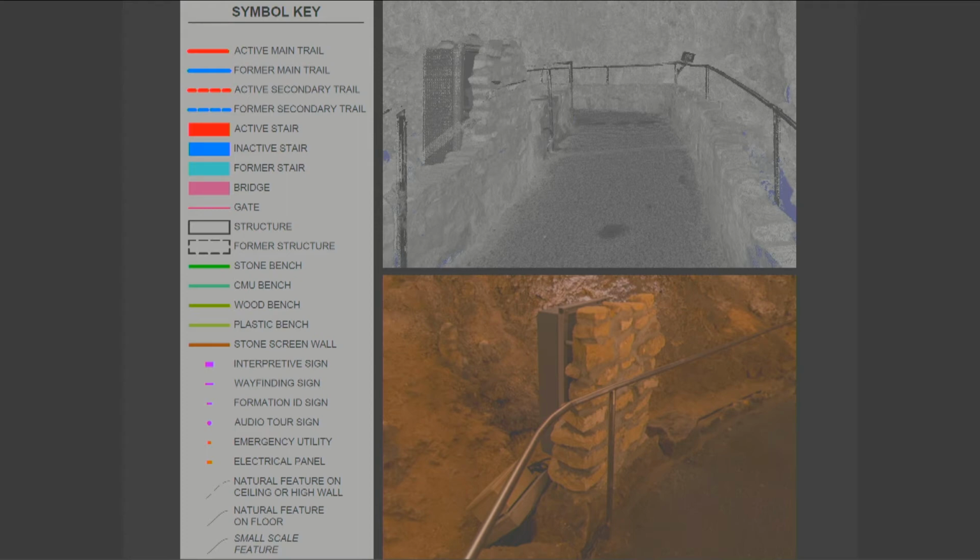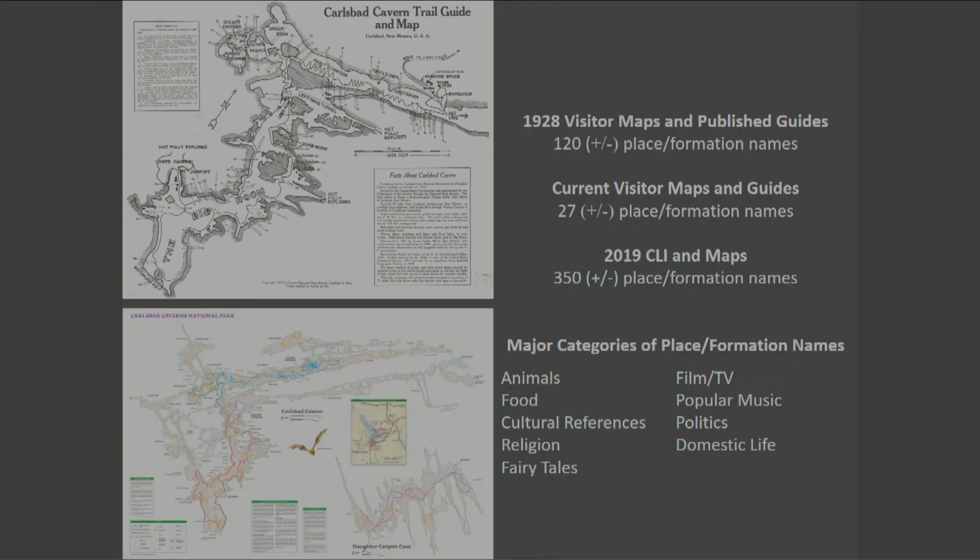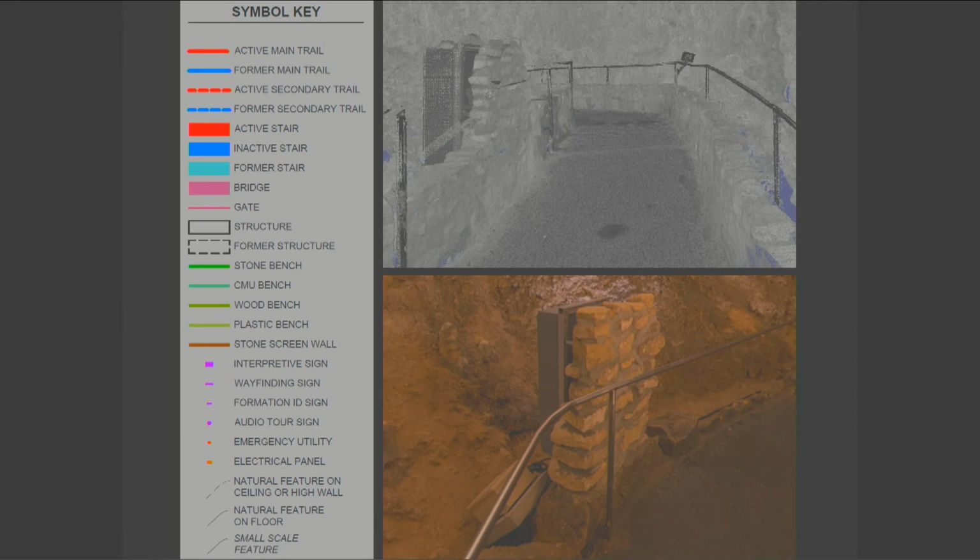For example, in the 1928 map, which is this map here, it points to a formation that is called Andy Gump. We had no written description in that guide about what Andy Gump was, what type of formation it was, what it might look like, et cetera. It just pointed to this general area and said Andy Gump. And when we explored the cave and looked for this formation, we couldn't find it. So we just didn't know what it looked like.